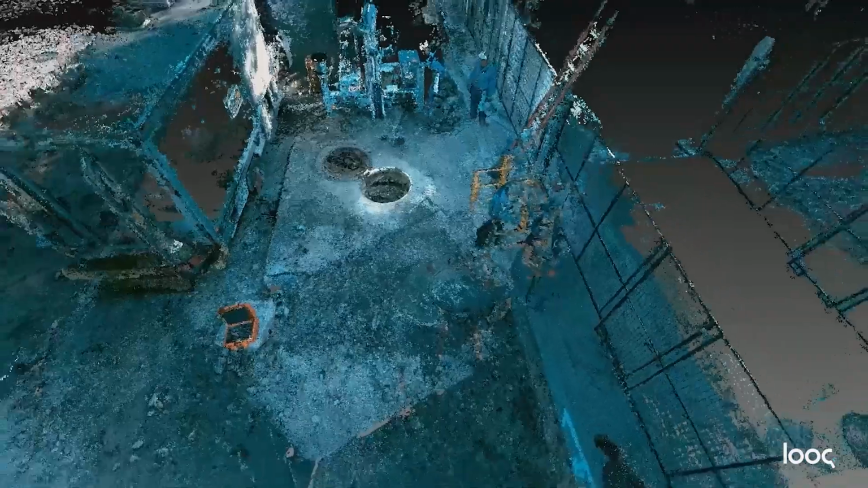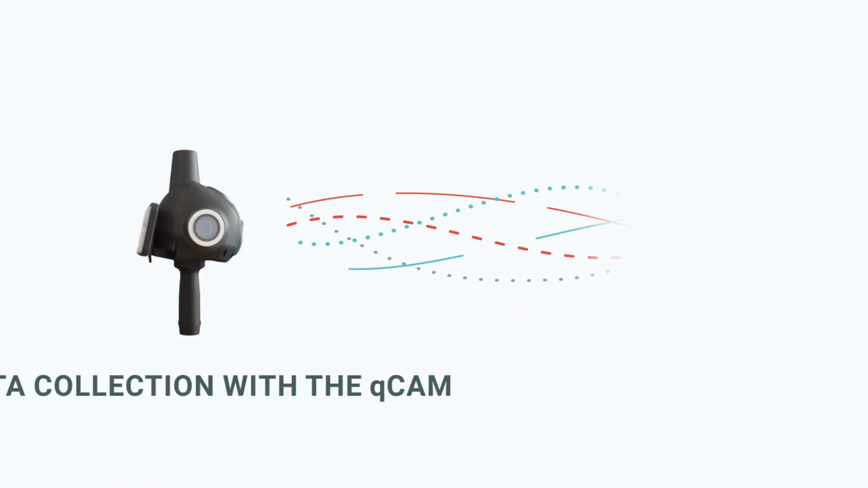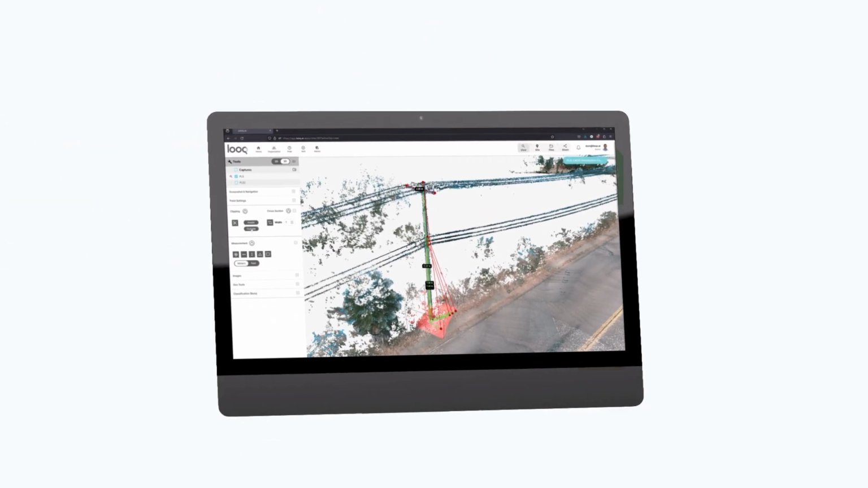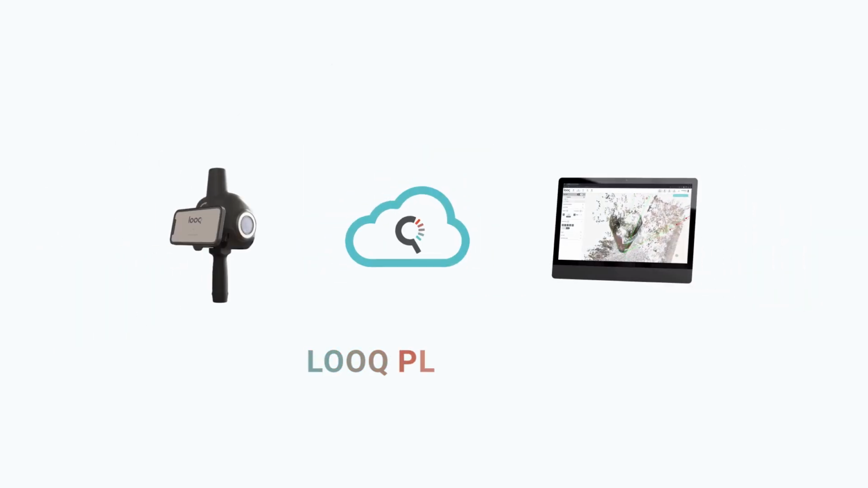Whether you're managing large-scale infrastructure projects, maintaining utility assets, or conducting environmental assessments, we are investing in helping you advance infrastructure with a scalable, cost-effective way to digitize and manage the built world, making it safer, more sustainable, and ready for the generations ahead. Discover the power of making infrastructure intelligent with Looq AI.